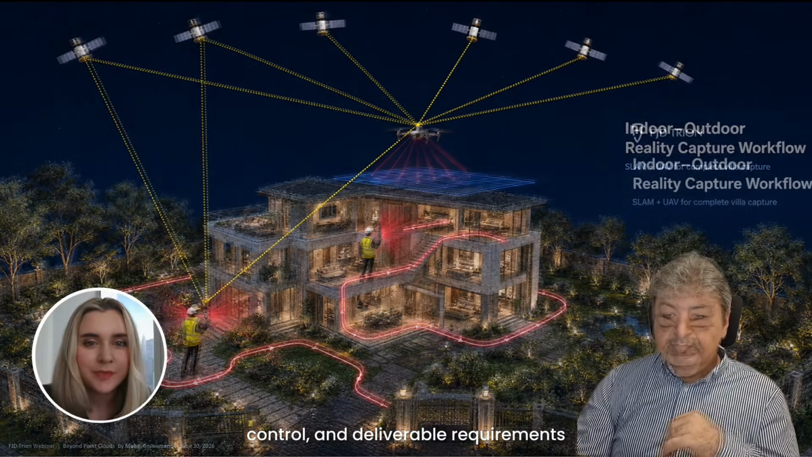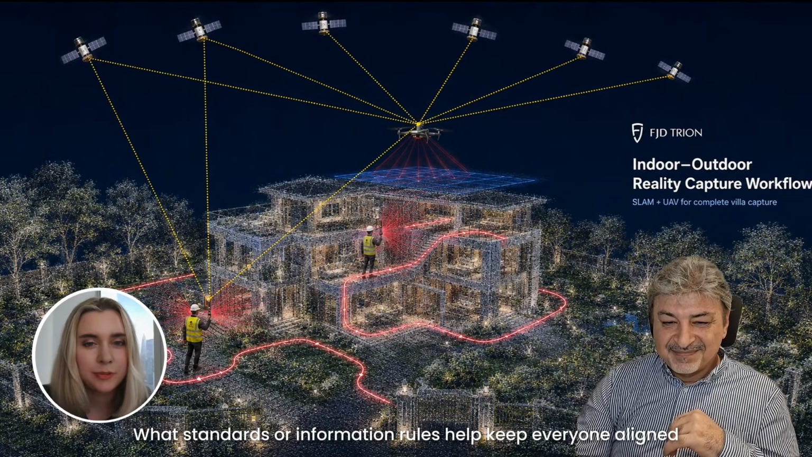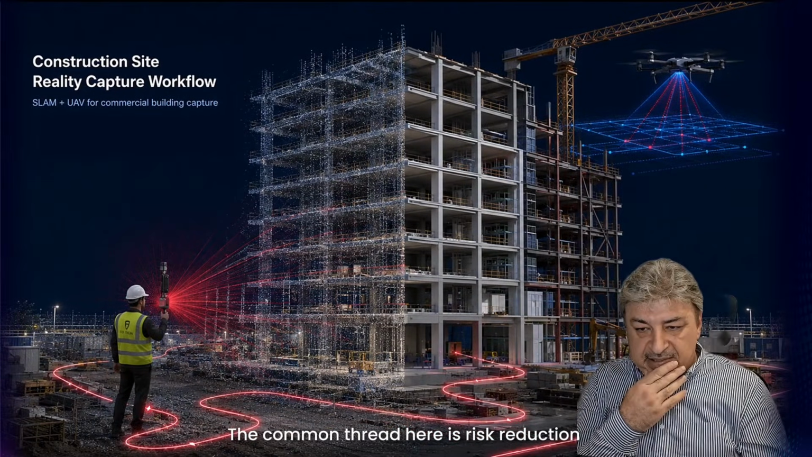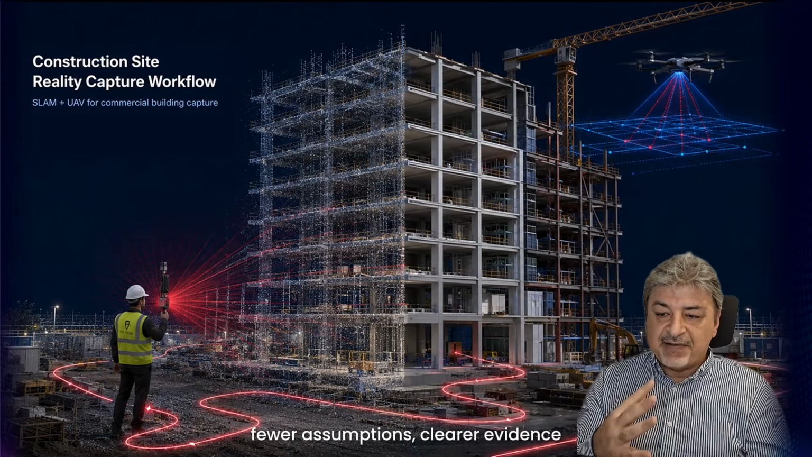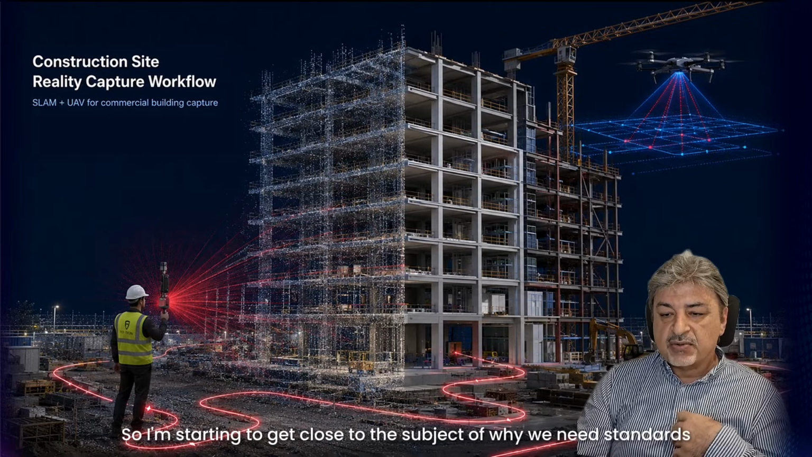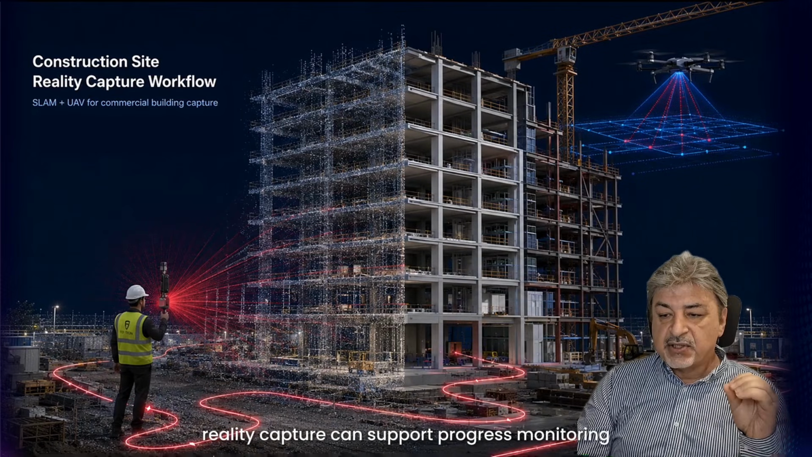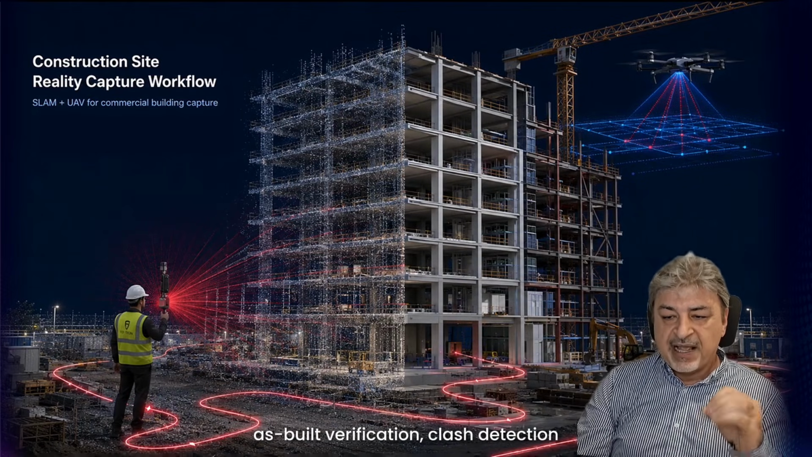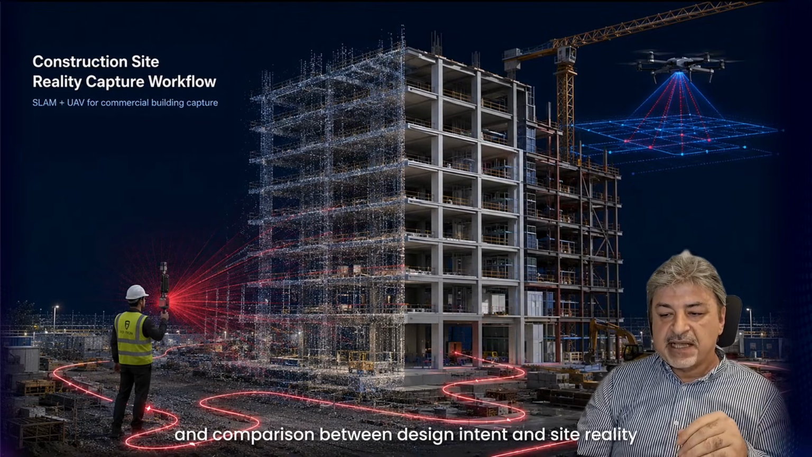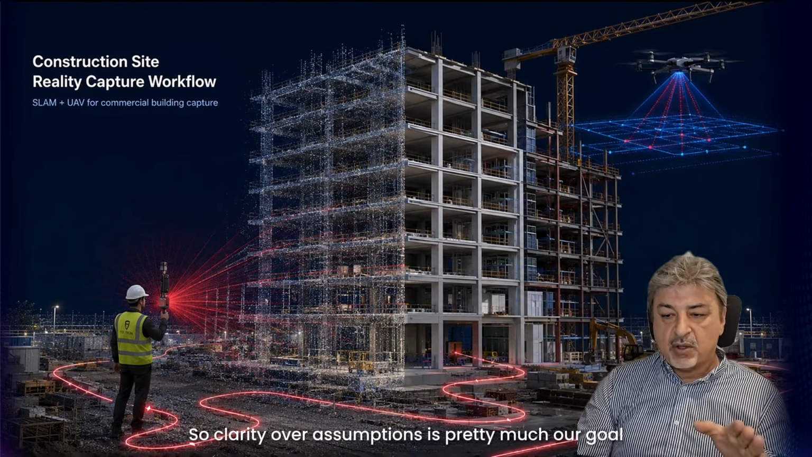How does reality capture help reduce project risk? What standards or information rules help keep everyone aligned? The common thread here is how to reduce and mitigate the risk: fewer assumptions, clearer evidence, and better information management. So I'm starting to get close to the subject of why we need the standards. In construction sites like here, reality capture can support progress monitoring, as-built verification, clash detection, and comparison between design intent and site reality. So clarity over assumptions is pretty much our goal.